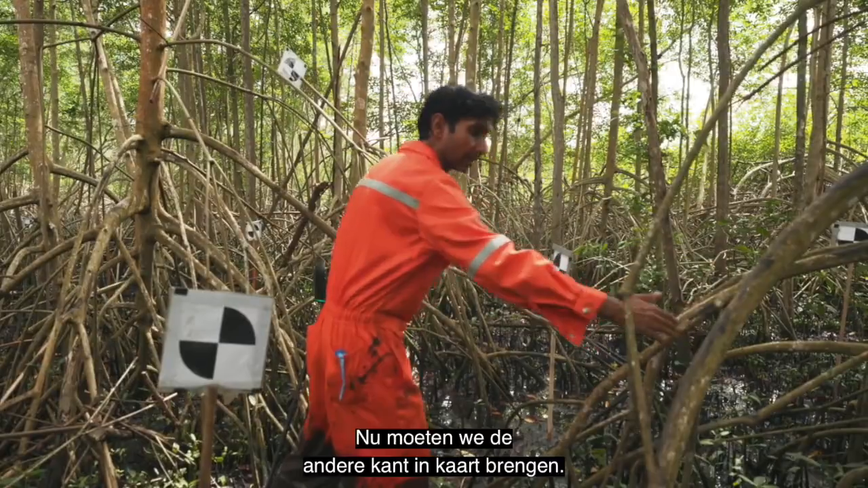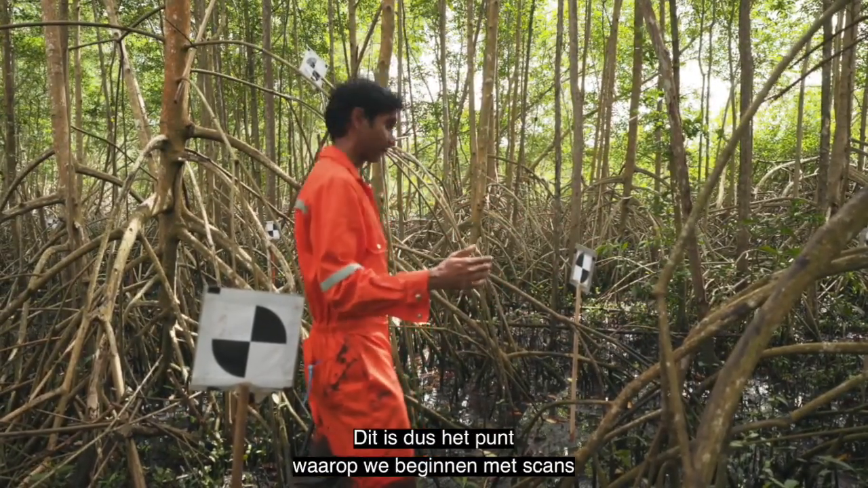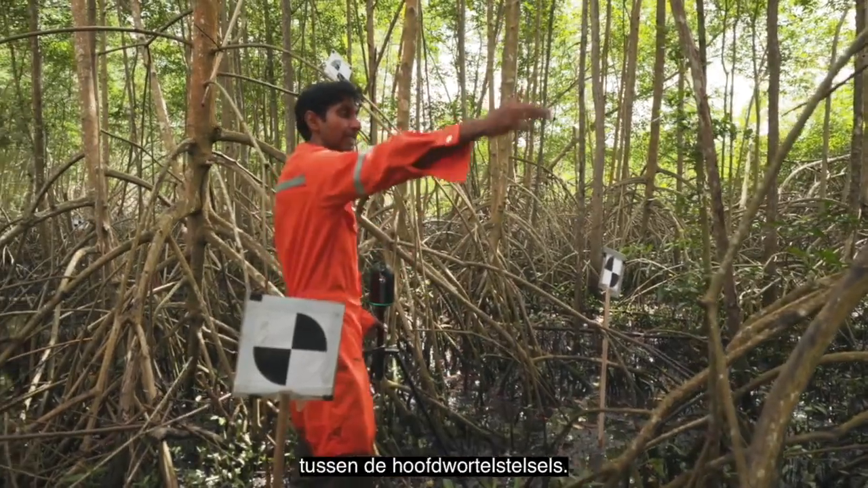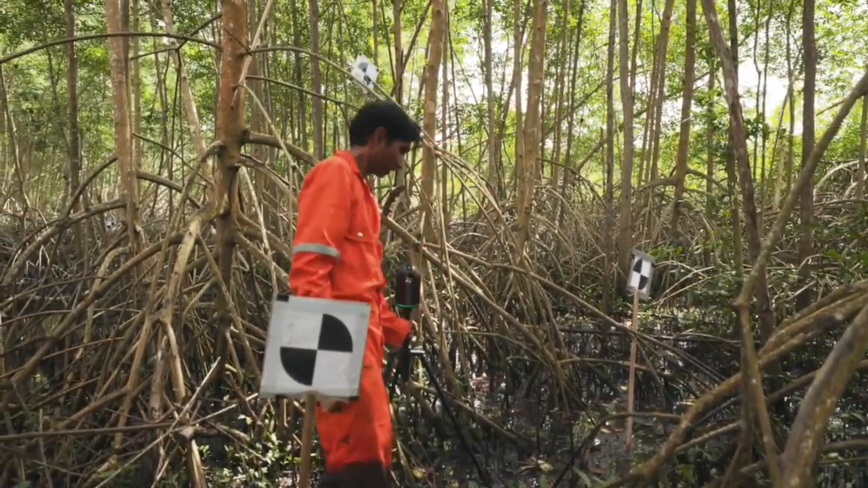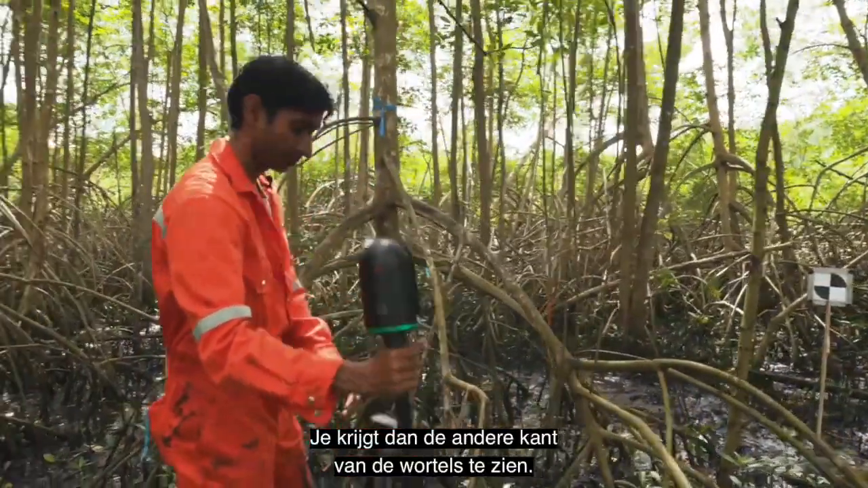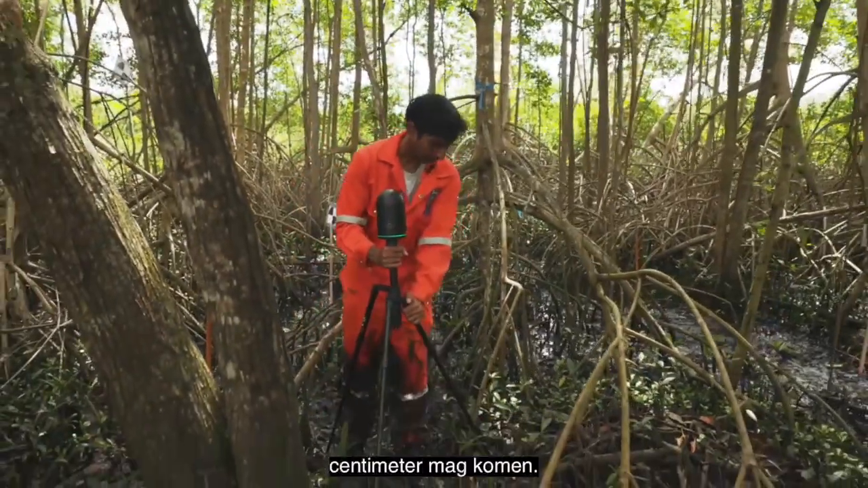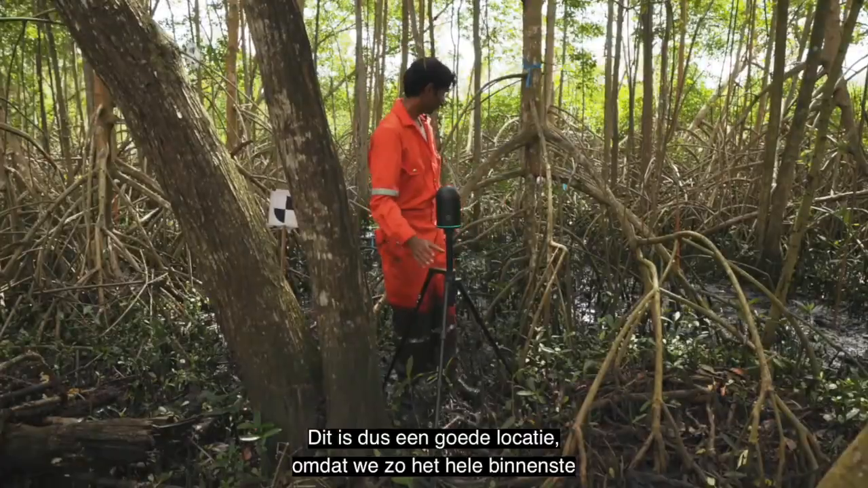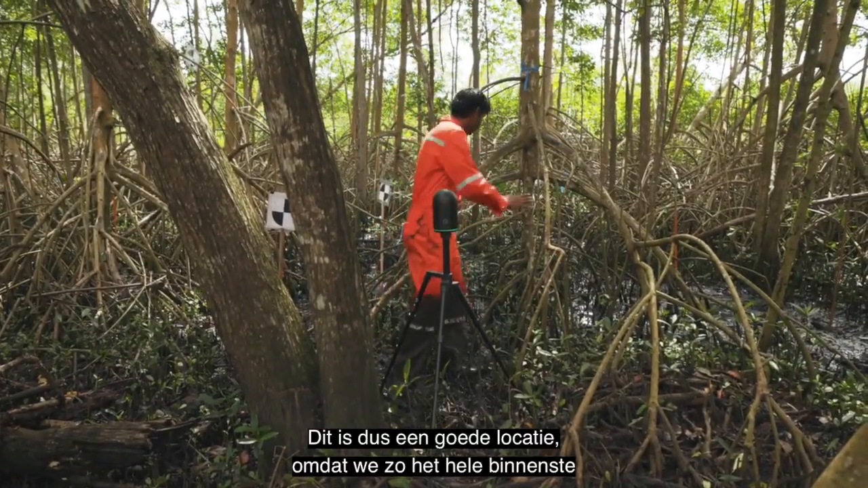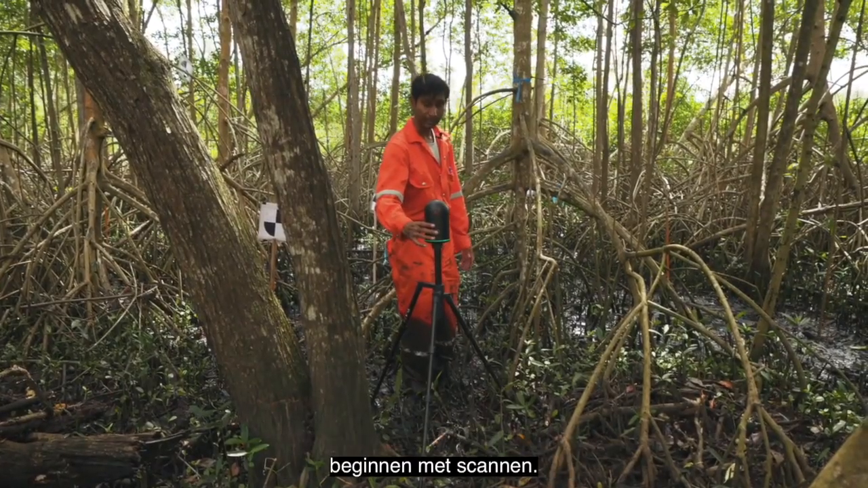from this side. So now we have to pick it up from the other side. So this is where we start doing the scans in between the major root systems. You would get the other side of the roots. Again, recall that you cannot be closer than 50 centimeters. So this is another good location as we can capture all of the interior part of the roots. So we can start scanning.